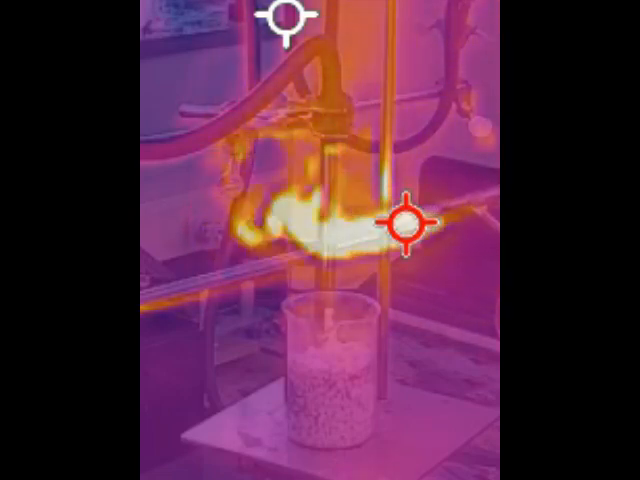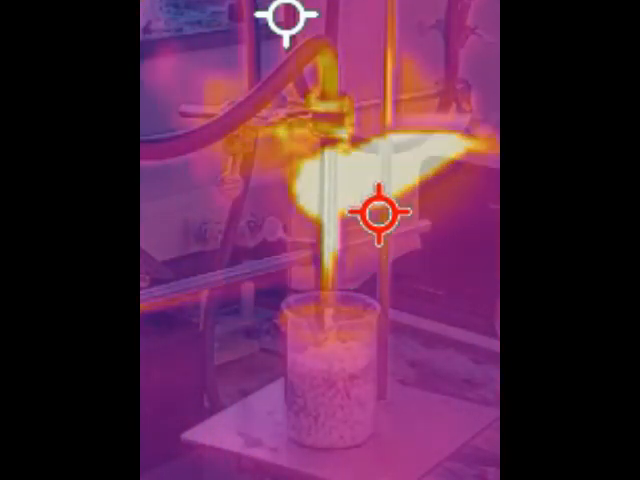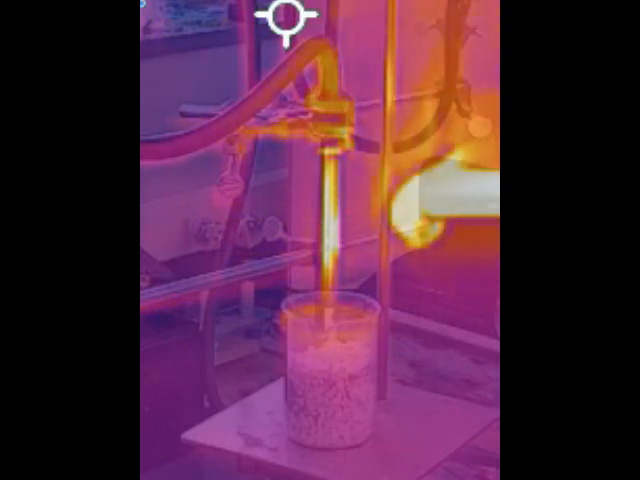So the first thing is just to warm up the tube. At this point, the infrared camera should be off the scale because this is, again, a fuel oxygen torch. I'm going to sharpen up my flame.